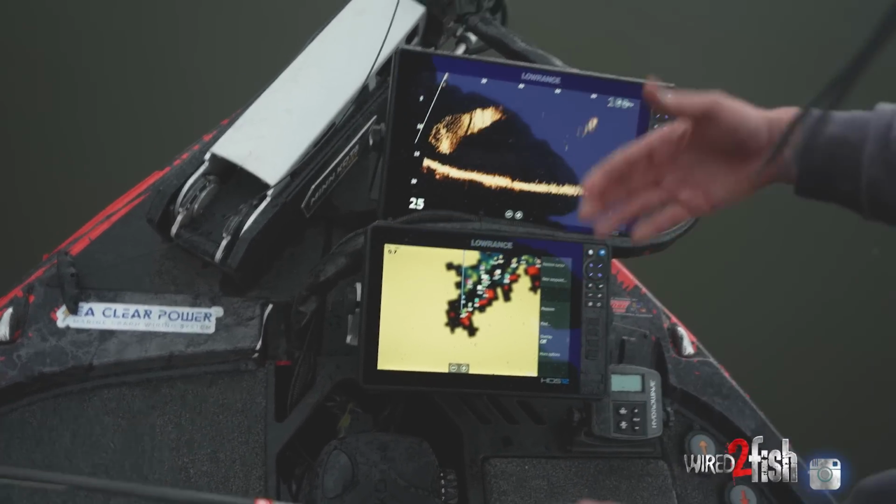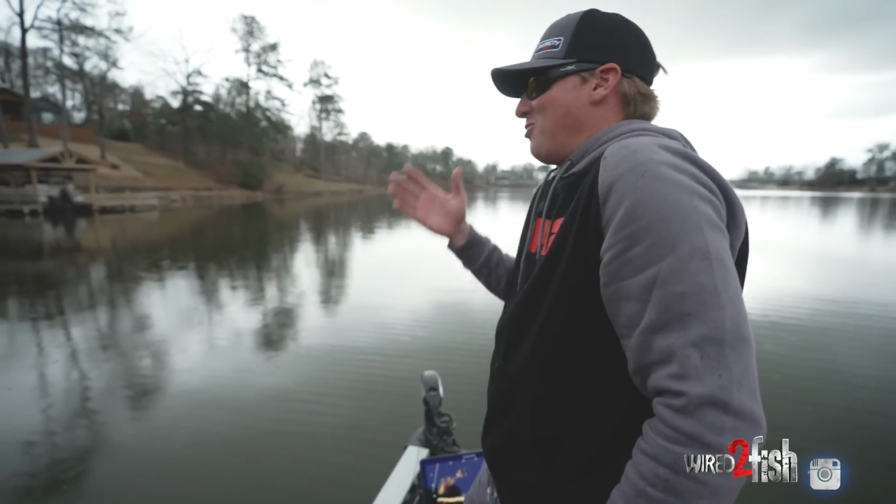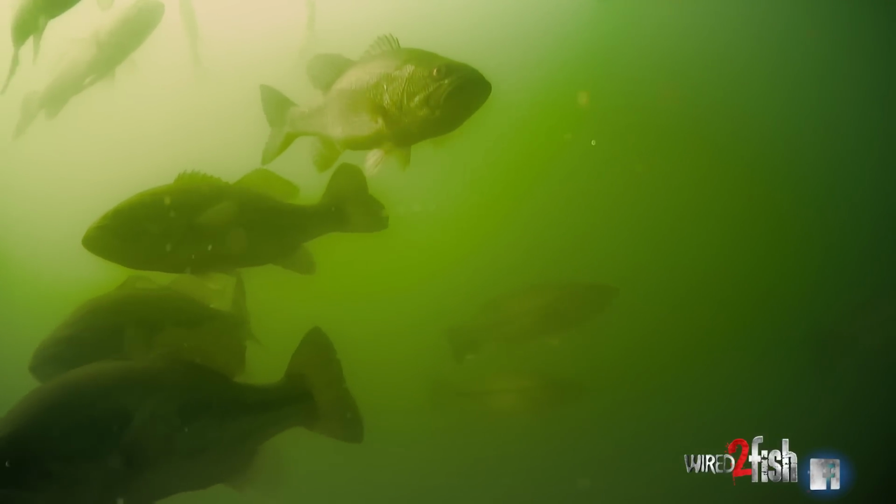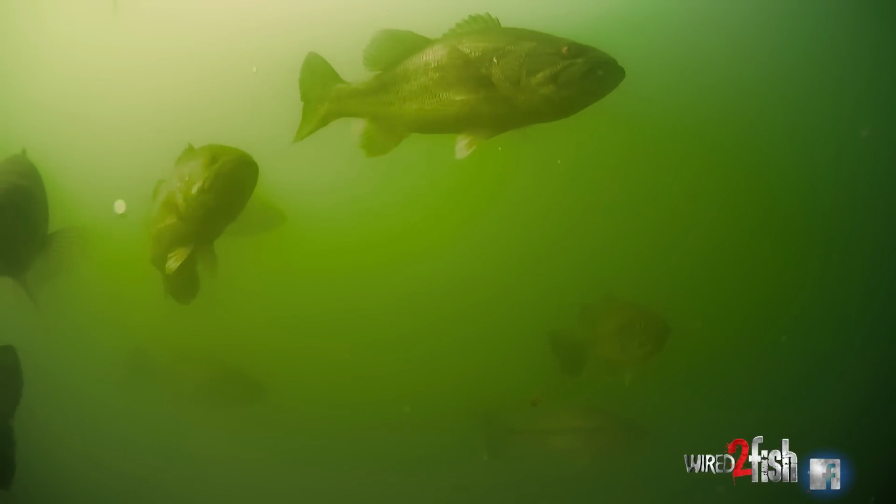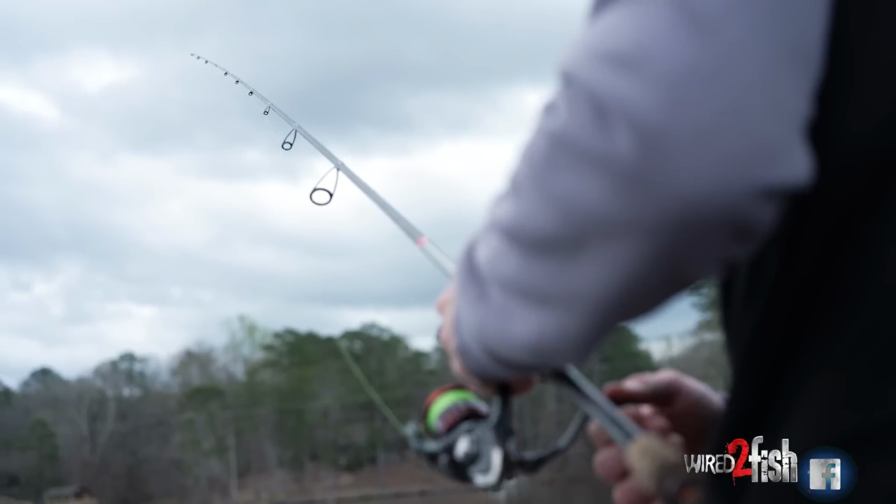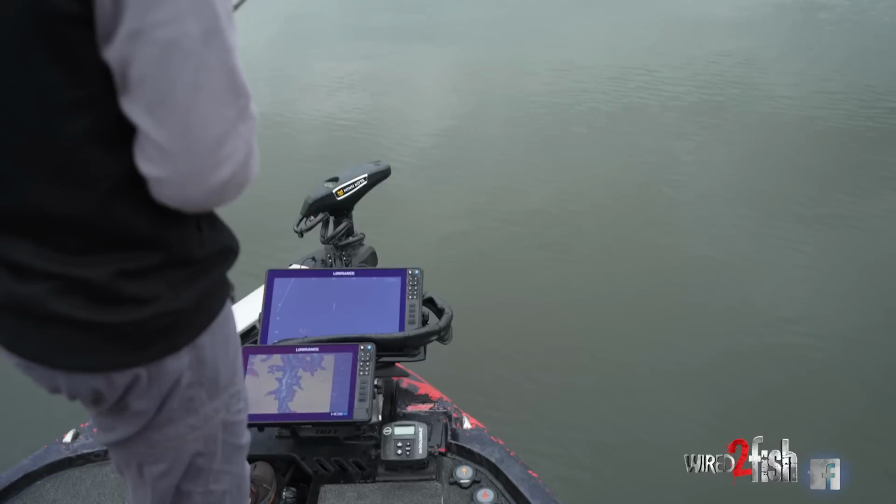So it's cool to watch these fish migrate. And I never used to think that fish migrated. You always used to think that salmon migrated up these streams and stuff. Bass migrate big time. The shad migrates, the bass go with them. Let's see if we can catch a real big one in here. I'm not fully convinced yet that the big ones are doing this, but I do want to check and make sure that I ain't missing.